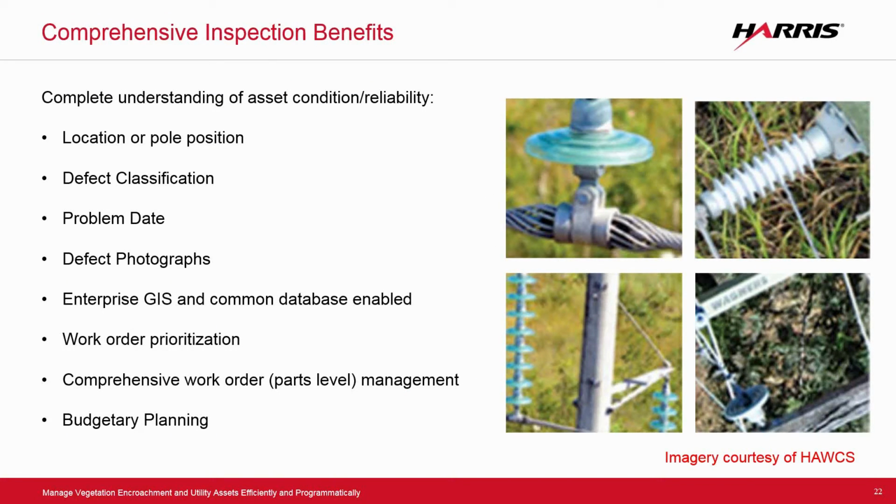And this is where you can really get down to the insulator. Is an insulator cracked? Is a bolt rusted? Is a wire broken? Or is a wire failing? Is there woodpecker damage? And that list goes on and on. And utility companies have a very extensive list. There's pages and pages of inspection reports for each type of tower or pole.